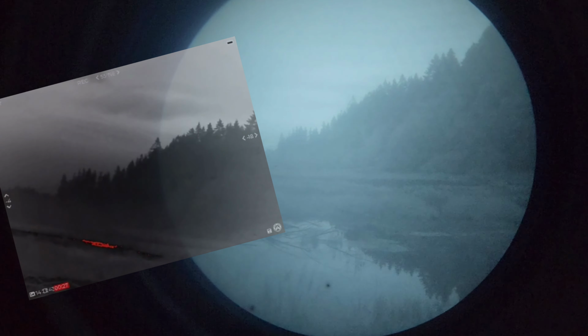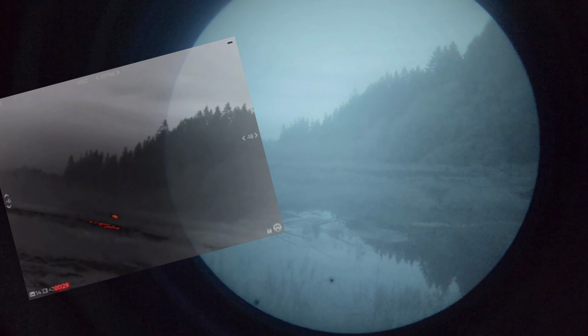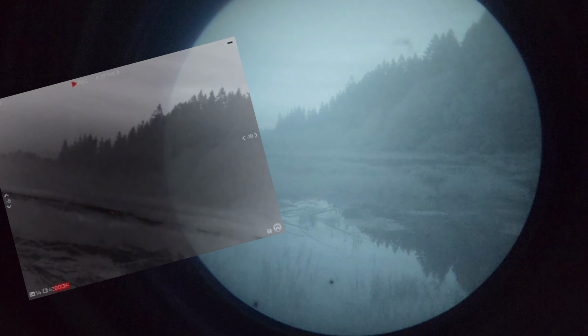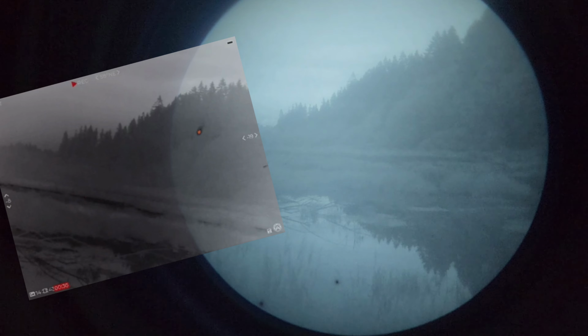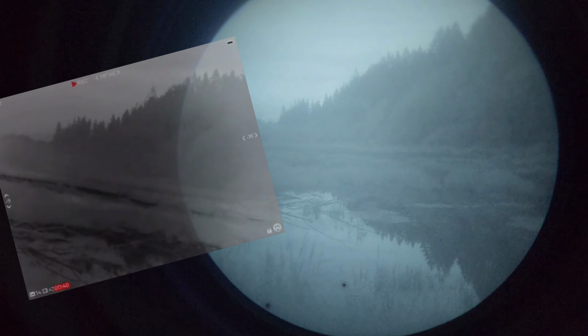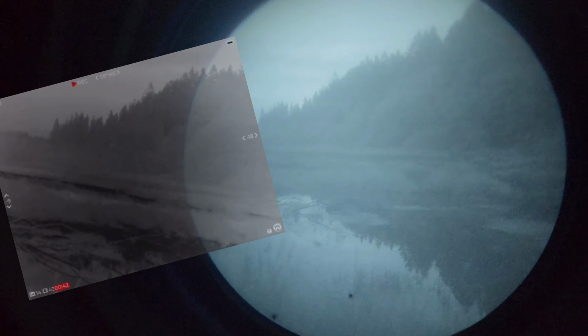You can see them on both the night vision and the thermal at the same time, but obviously you can pick them up a lot easier with the thermal. But it's impressive how well it picks them up considering how small they are and how fast they are. This was my favorite part of the walk all night, so I'm going to sit here and enjoy these bats for a while.